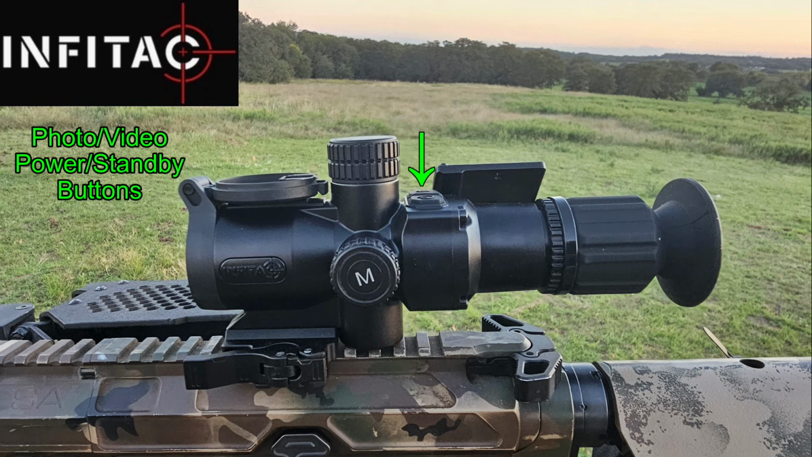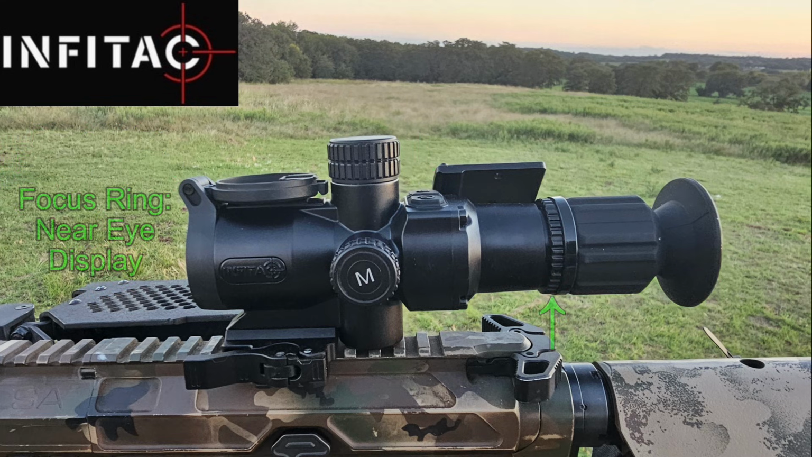Moving on, you have 2 other primary controls. One is the photo and video button that's on the right hand side, and for people like me that's a very important button. And then on the left hand side you have the power and standby buttons, and that pretty well covers it for the controls that you use very often. After that, you have the focus ring for the near eye display, and once you set that up you probably won't ever adjust it again.